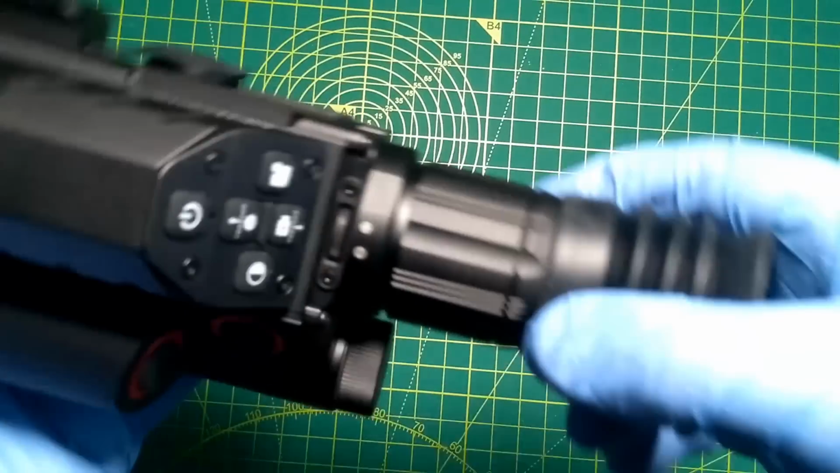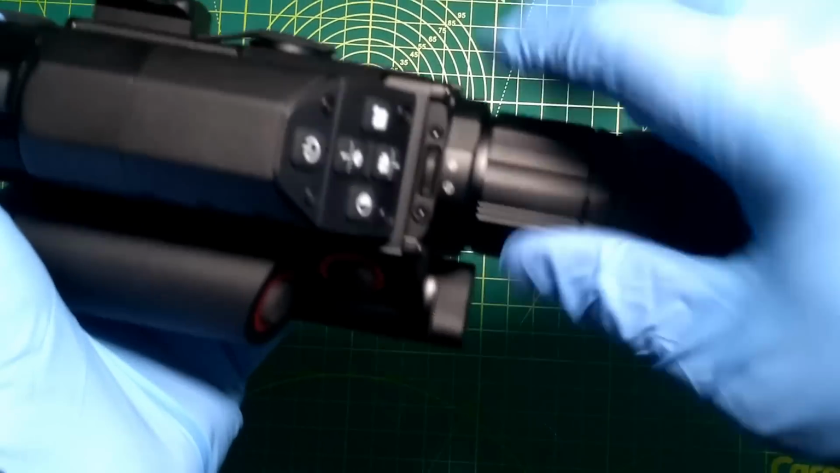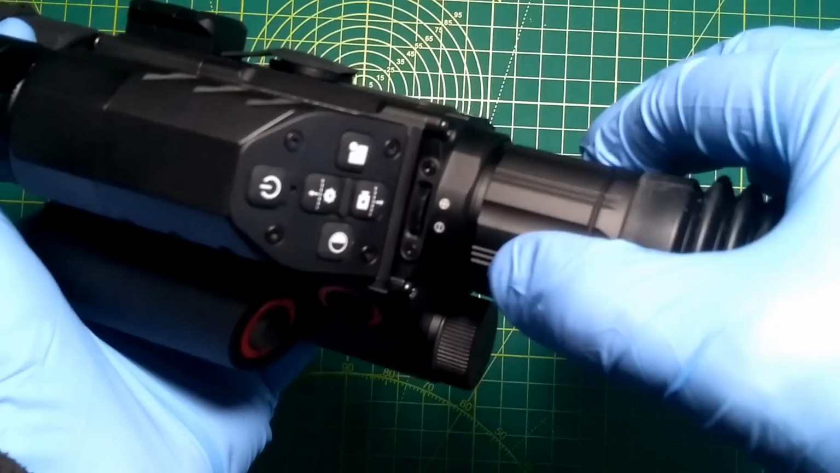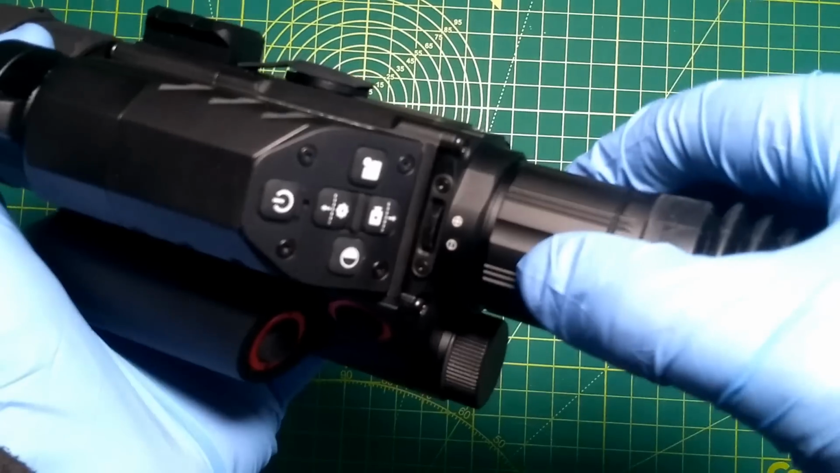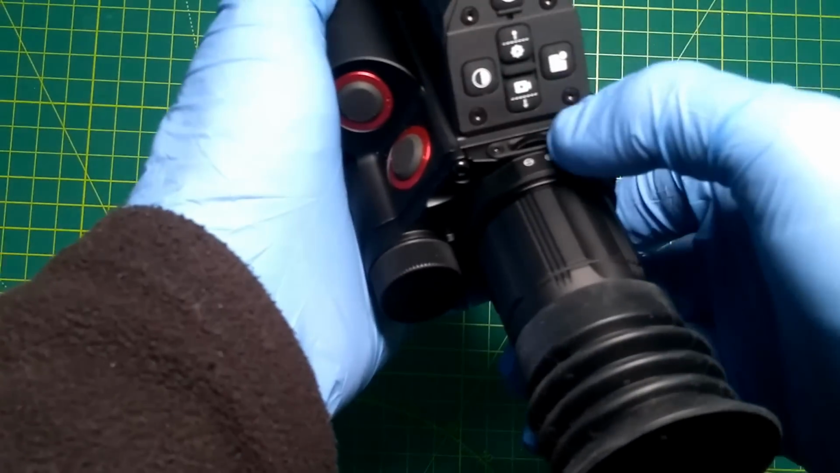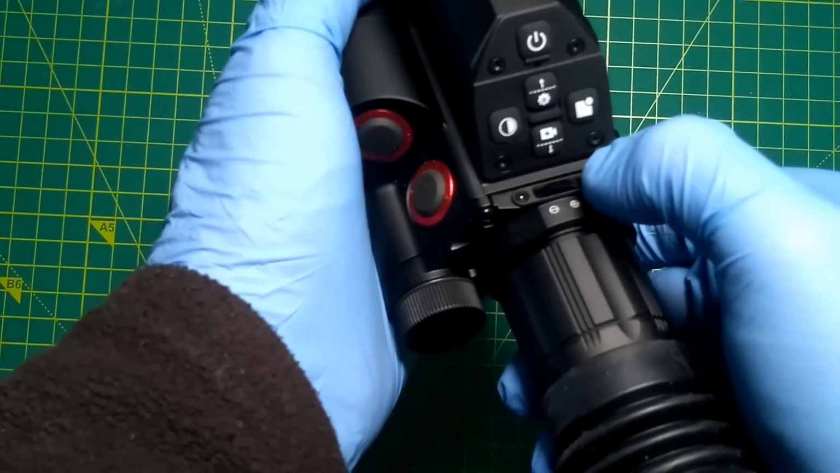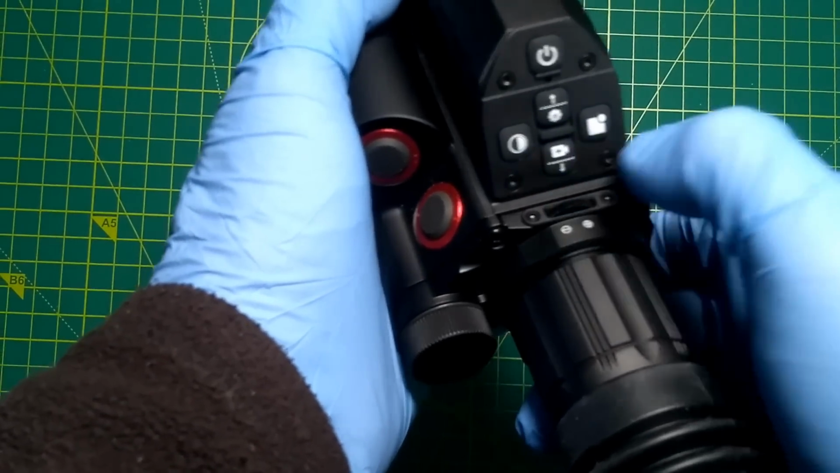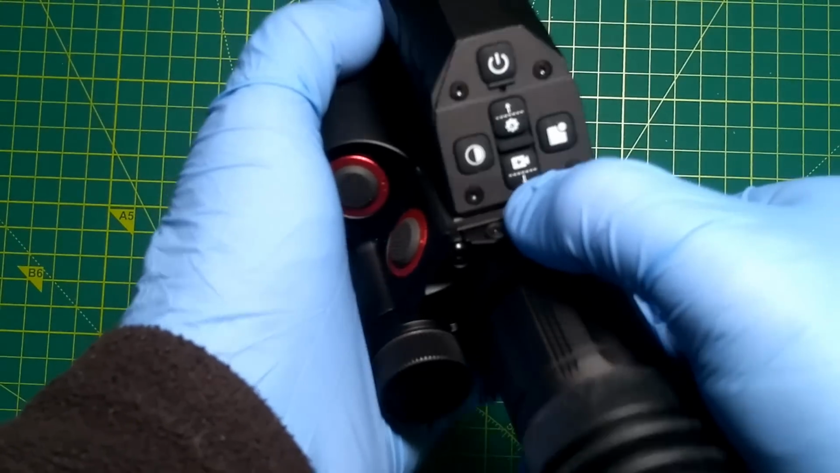And then at the back here we've got the eye cup, and then we've got the focus for the diopter. That's to focus in the screen that you look at inside, so that you can see your reticle and see all your menus and everything. And then this little tiny wheel here, that is the actual magnification wheel for the thermal and the day-night scope.